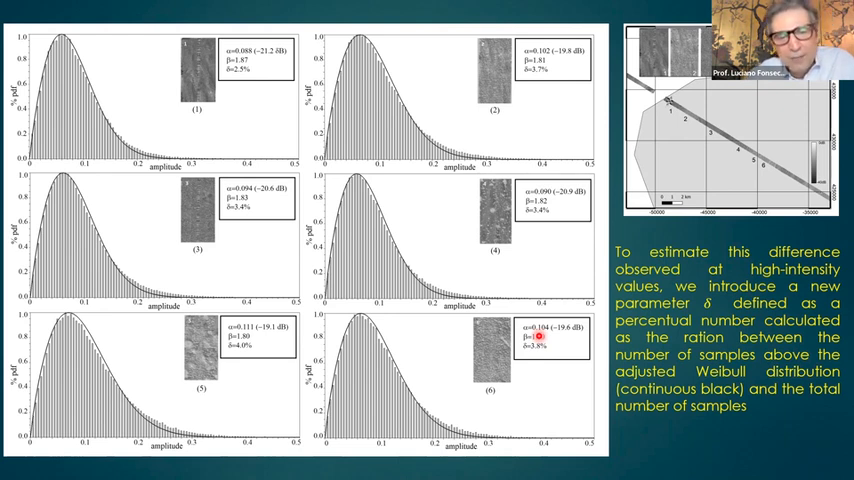And if you look at the delta parameter, which is the difference between the histogram and the adjusted PDF, you have 4% here. So the maximum amount is this one here. Number 5 is pretty high too, number 6. And the others are like 2.5, 2%. If you look at the backscatter mosaic, you would say this is high backscatter, this is low, but the substrate is the same. The difference is in the density of high amplitude scatterers.